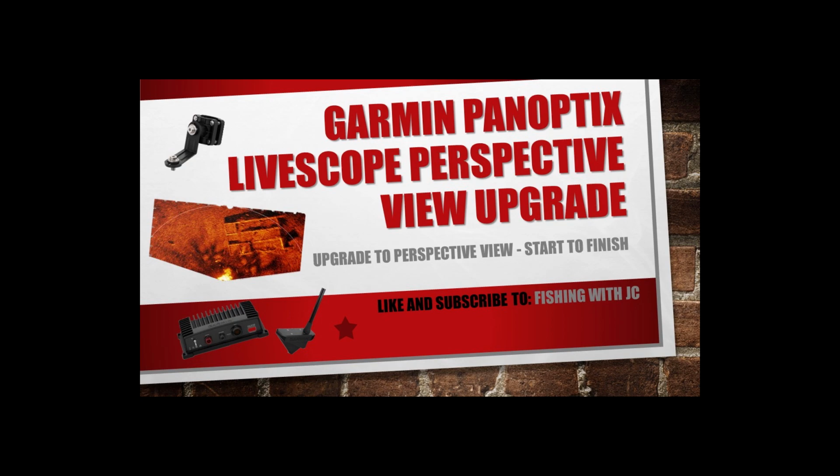And then after we do the download, we'll take it to the Sonar unit, insert it in there and do the upgrade. After that, I'll show you the instructions on how to actually mount the mount so that you can put it into the perspective and also put it back into the down and forward view. So let's go ahead and get started with that.